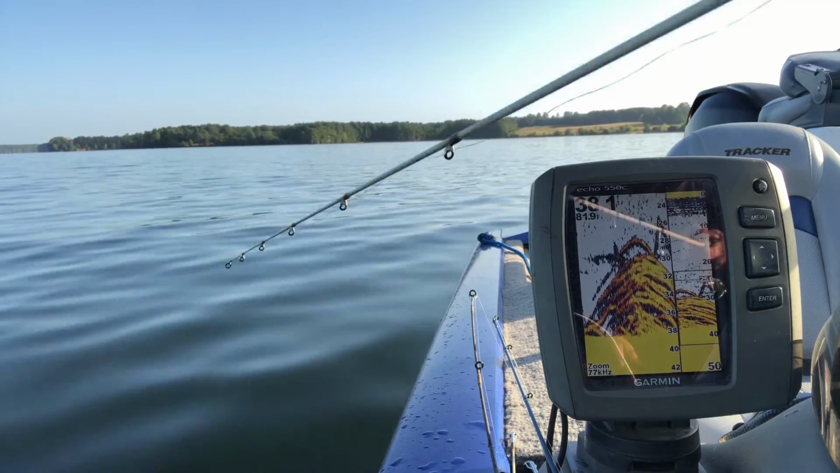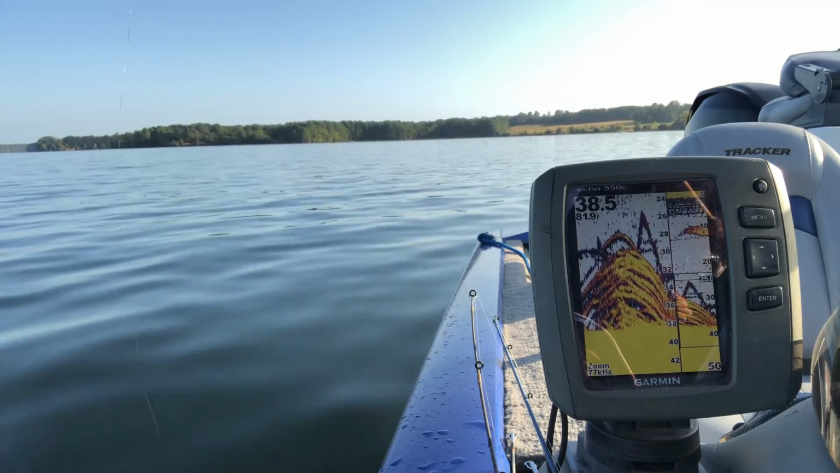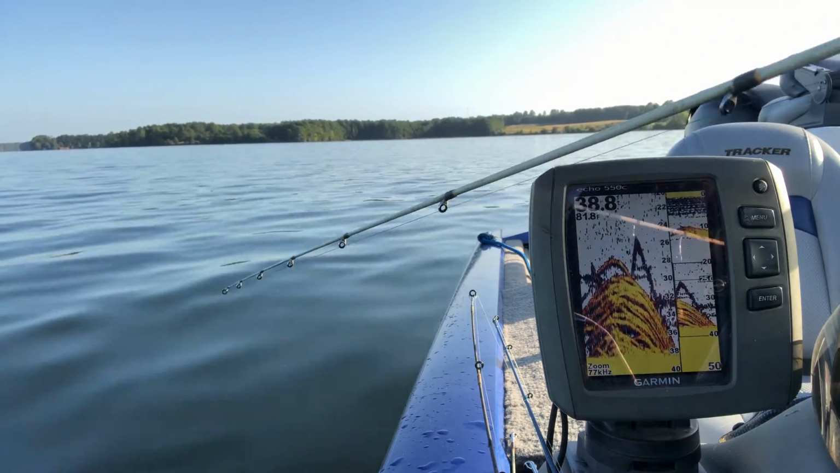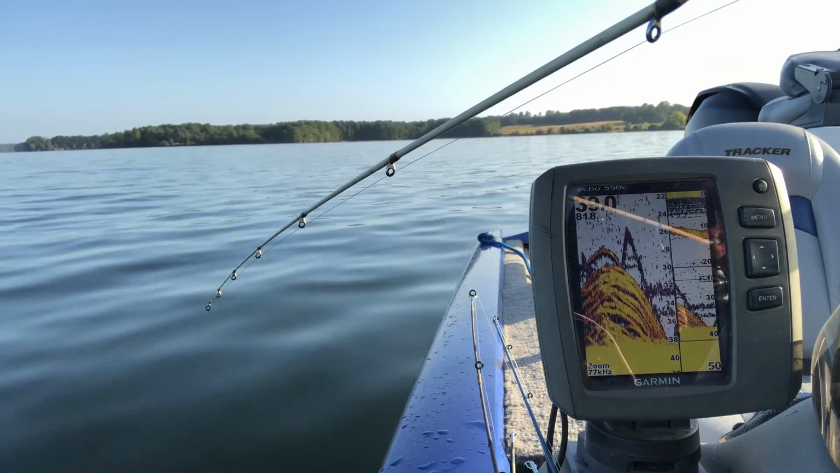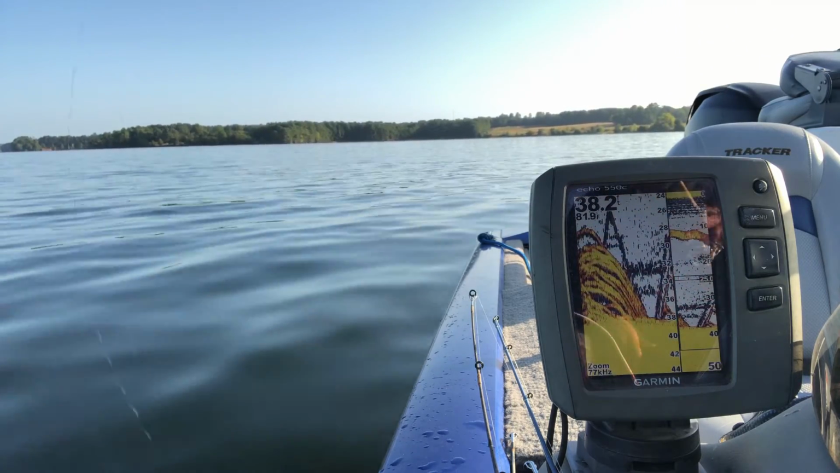Now that's a pile of fish right there. What to be killing them? Might throw the 3 rig out there. I got 2 rig on this morning. They ain't taking it. They ain't taking like they should.